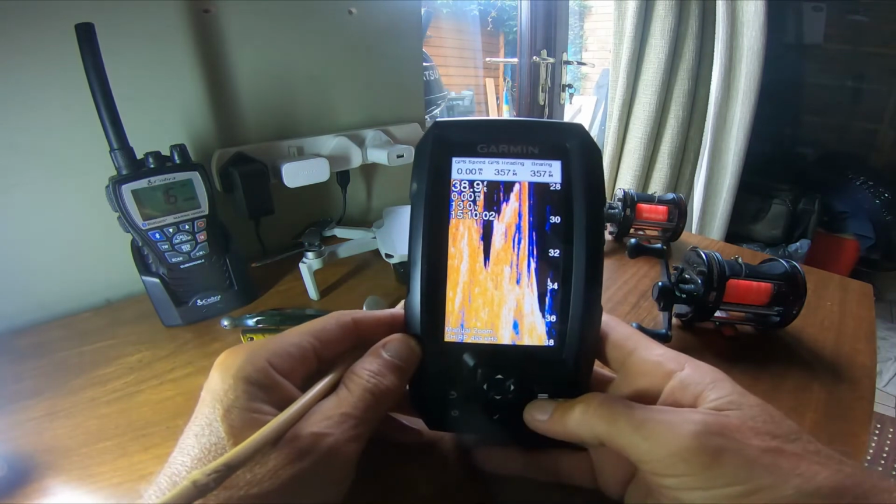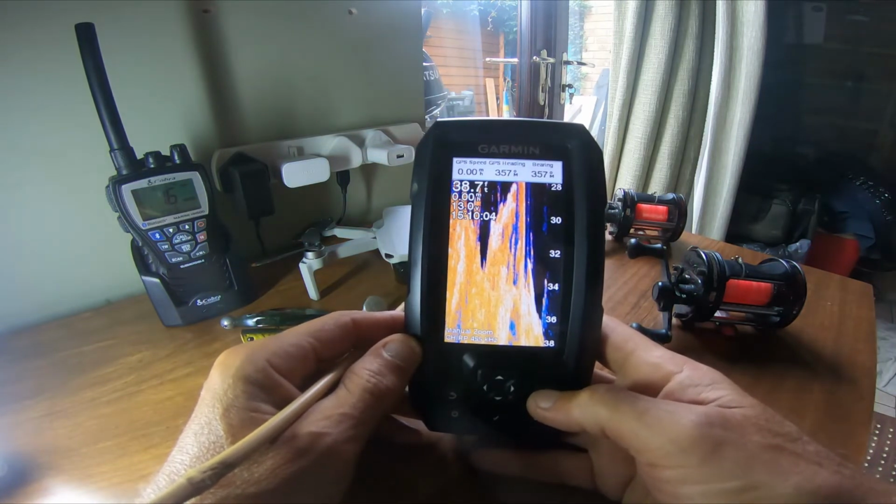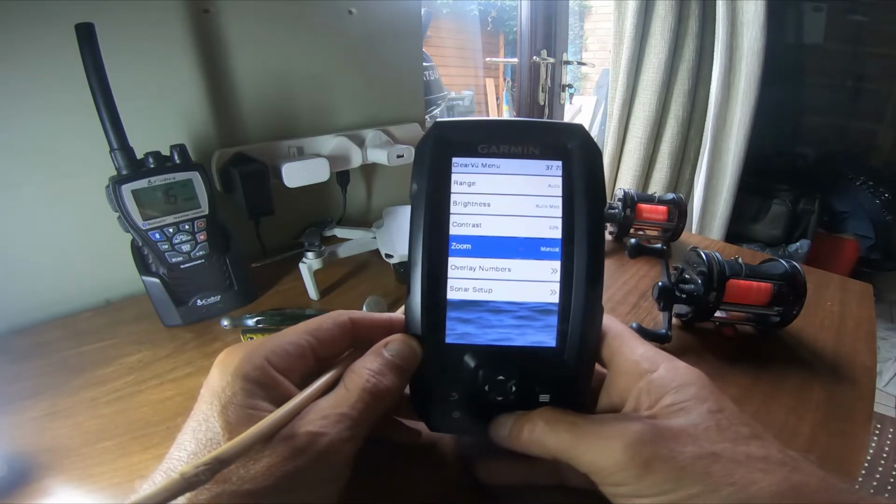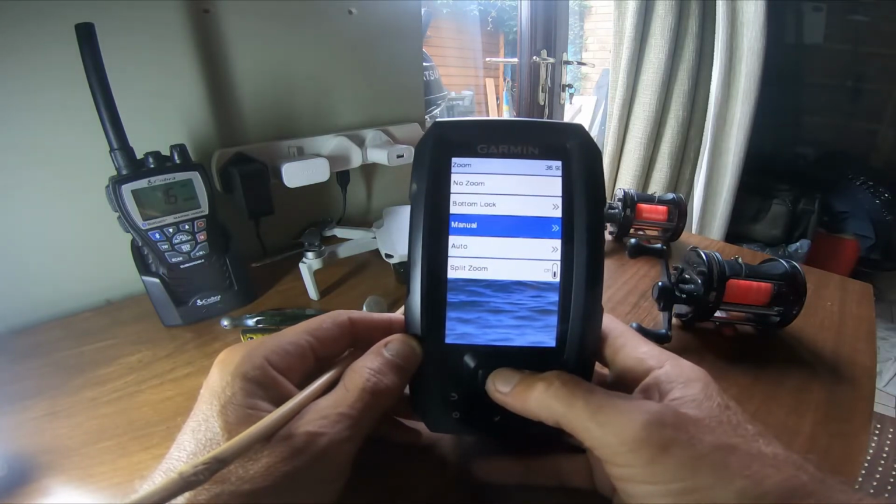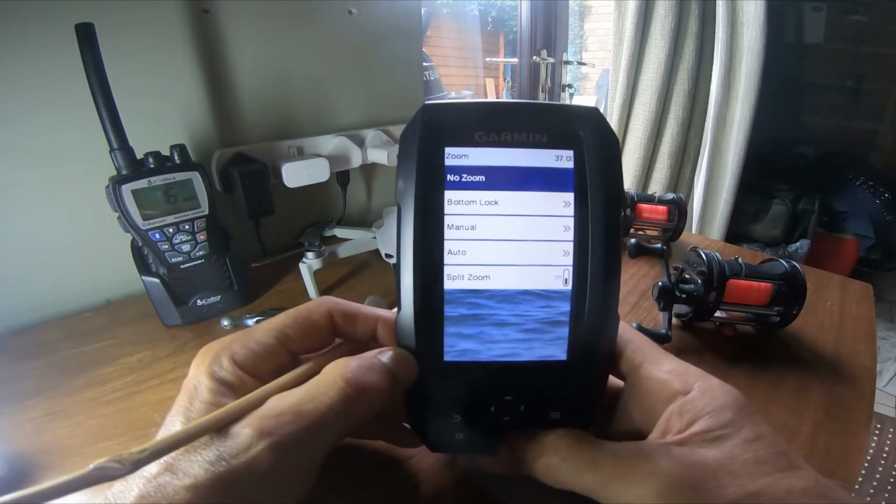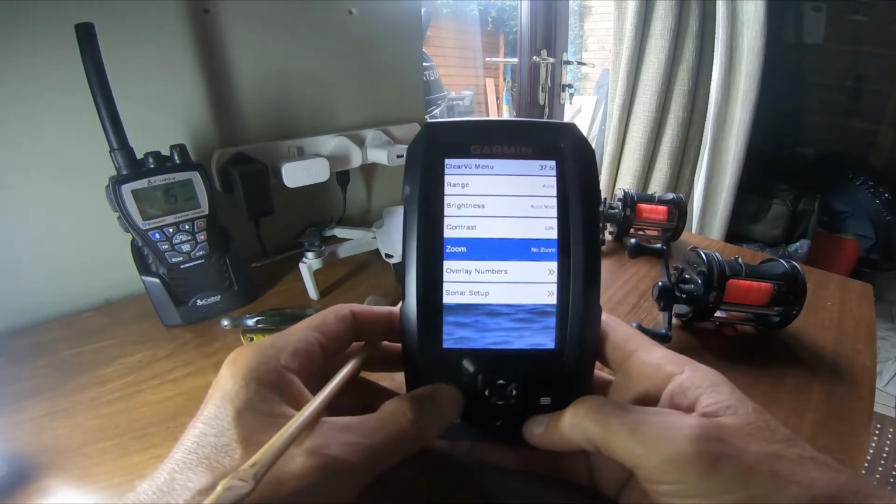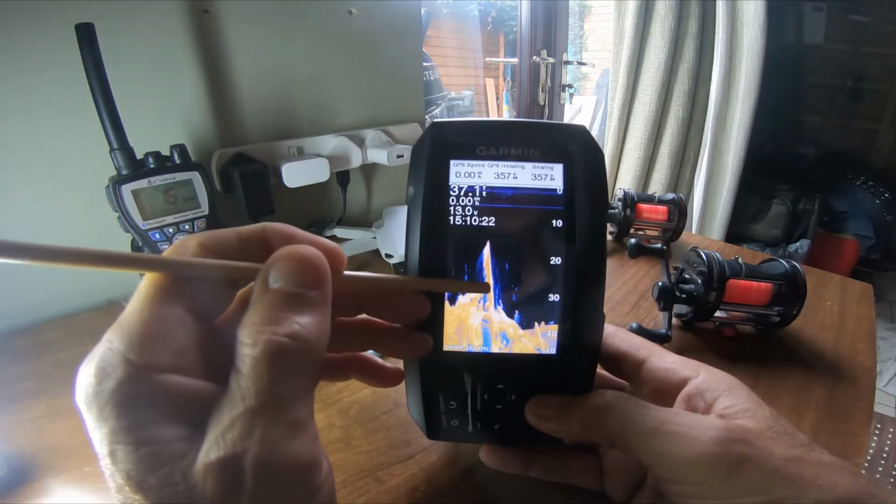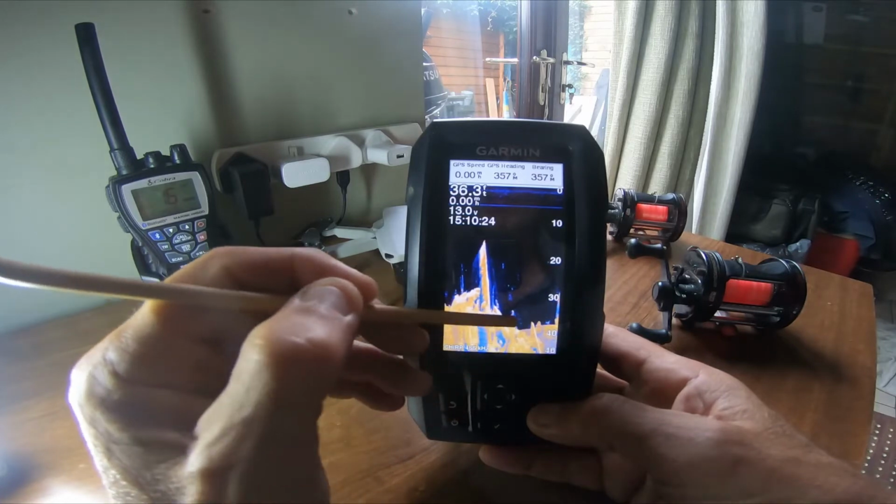So from there I will go into my menu, down to my zoom, press the button, and then I will just go to the top and press no zoom, and go back, and now that gives me the whole picture from bottom to top.